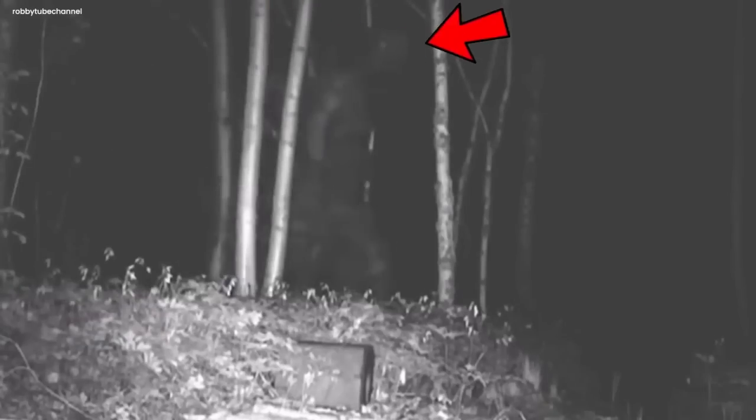So this frickin' thing, it's staring at me. The camera kept rolling, documenting the horror of that terrifying moment, forever preserving his encounter with the unimaginable. In the heart of the haunted forest, the man's screams and the unholy presence of Bigfoot blended into a terrifying symphony that would haunt his nightmares forever.